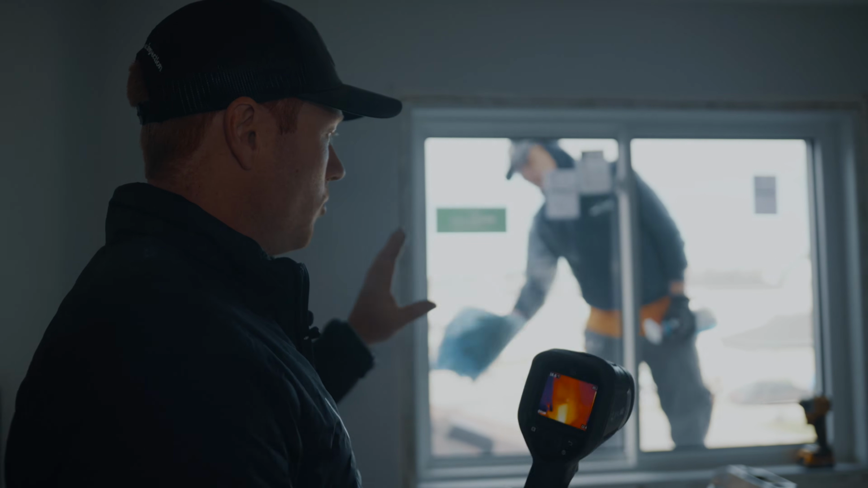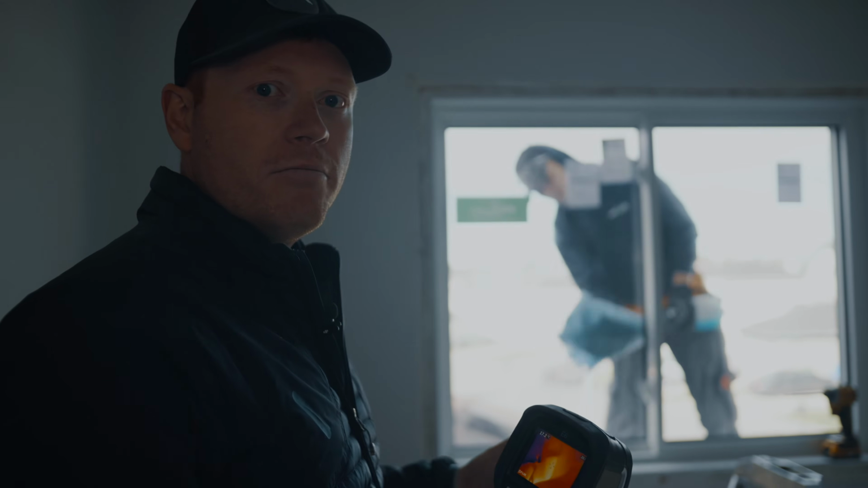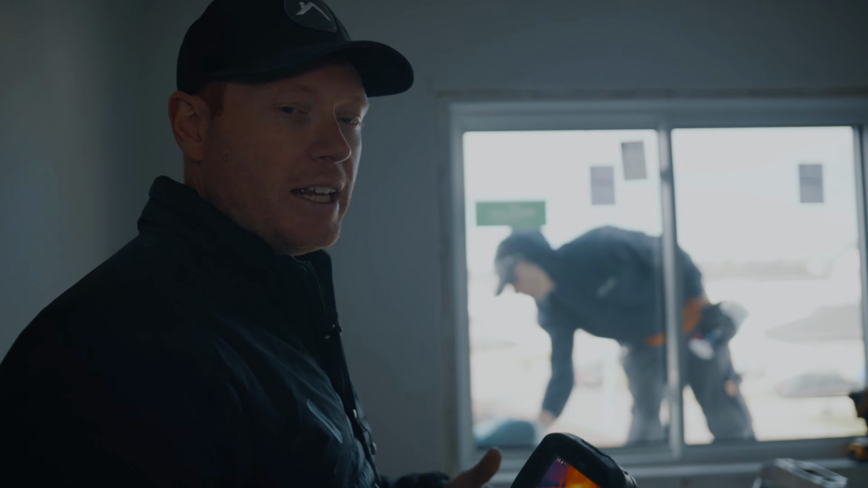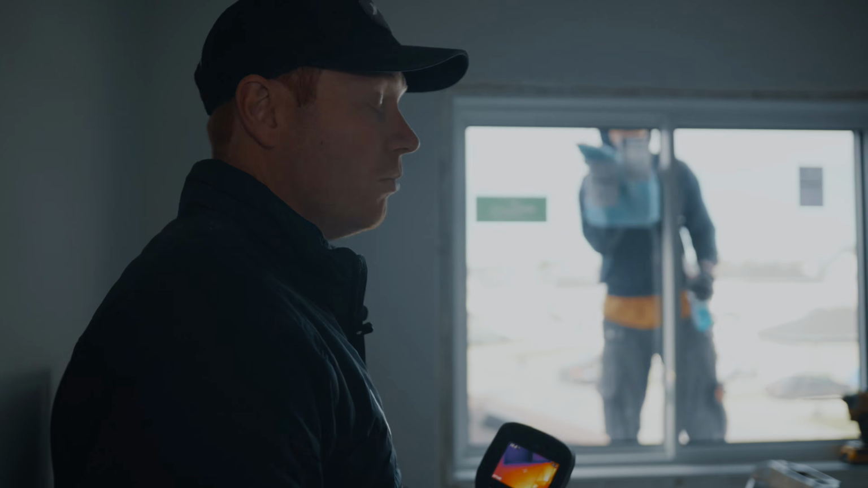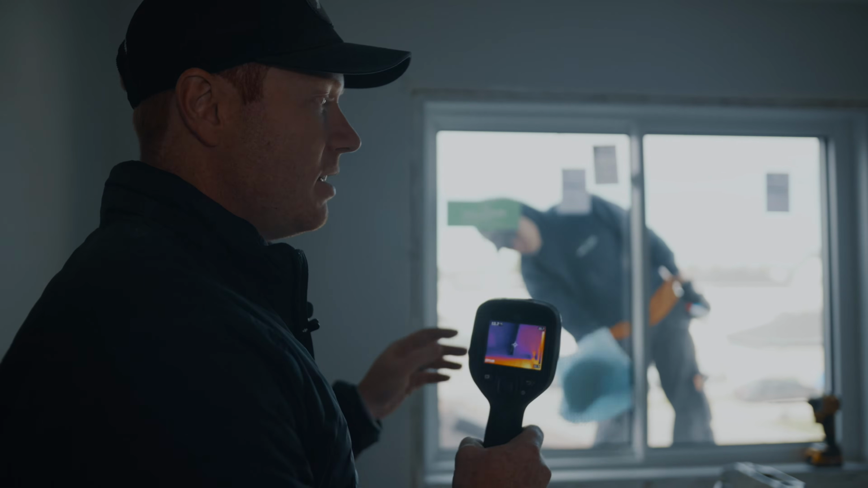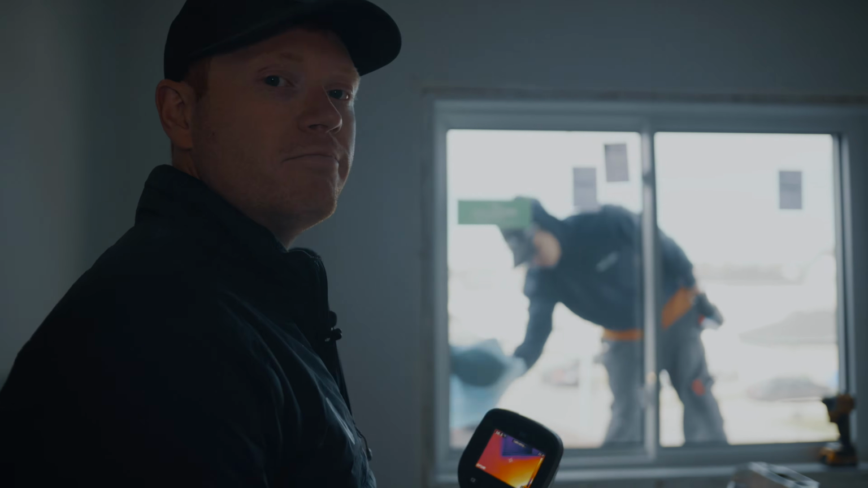Now that this window is there, it's letting in light, it's doing all the things that we want, but it's not a hole in the wall like an old window is. So it's not going to leak. And the thermal efficiency is insane. So really happy with what I like to see here. If I went around to all the other windows, I'd see the same results. Every single house we go to, same results, which is great.